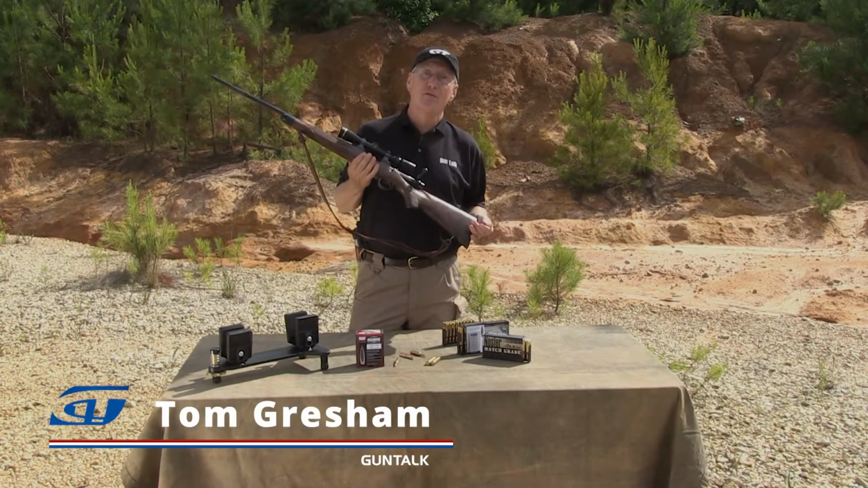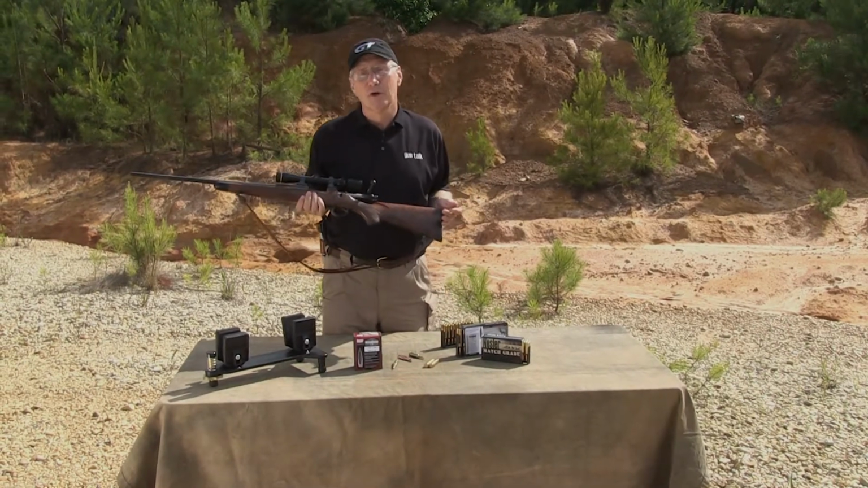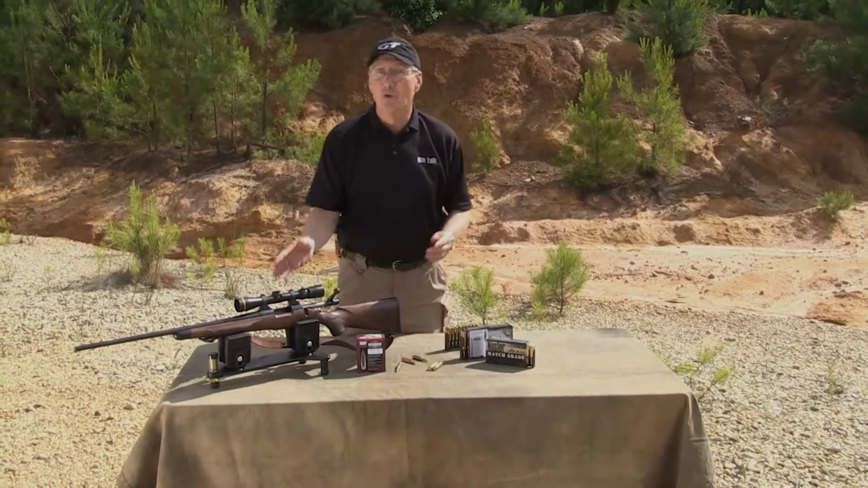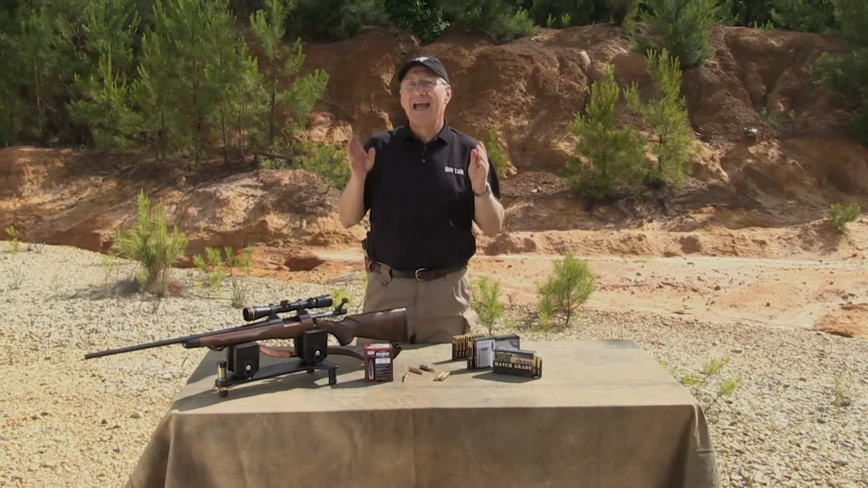This is one of my favorite rifles. It's a 257 Roberts. And the thing that makes a 257 Roberts work so well, it's a mid. You shoot a lighter weight bullet, you shoot it fast, and you hit hard. It's a great hunting caliber. Well, the thing that makes these work is high BC, high SD.